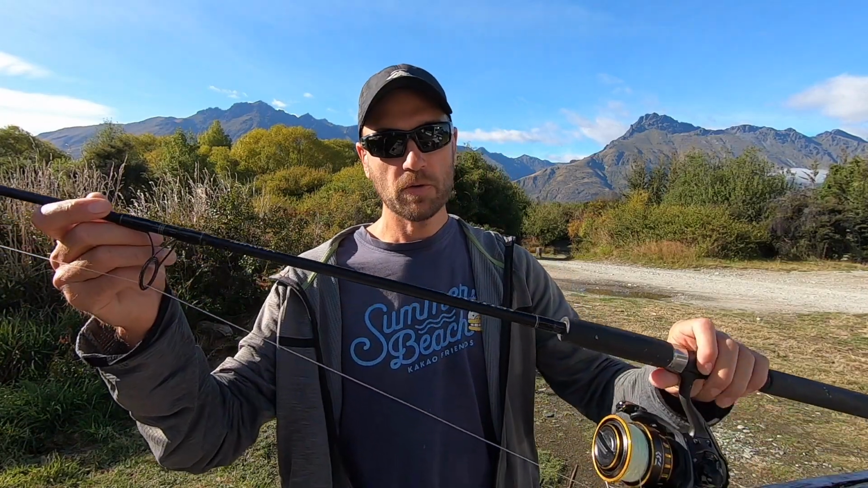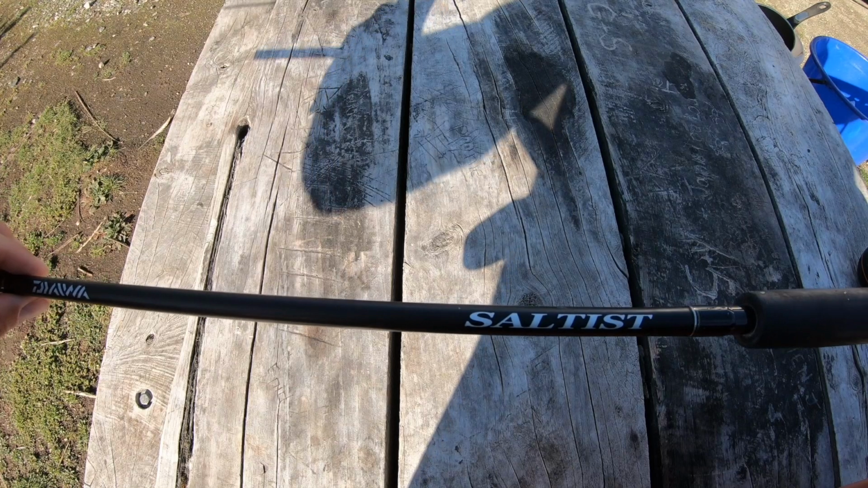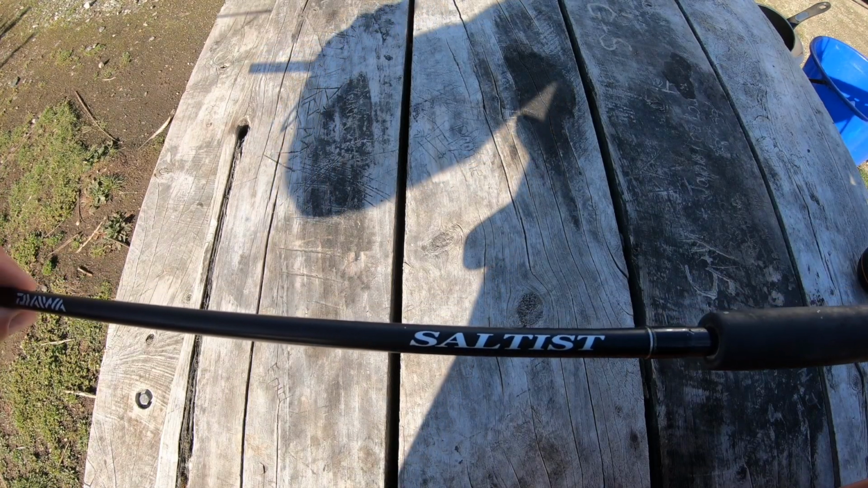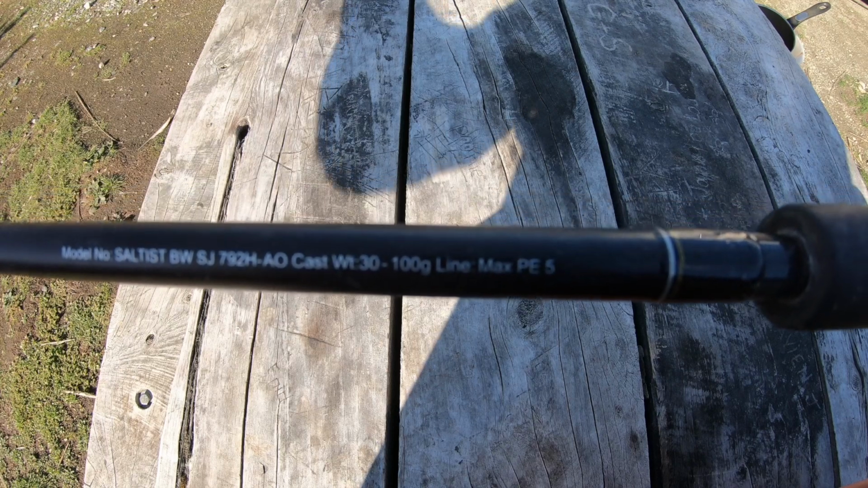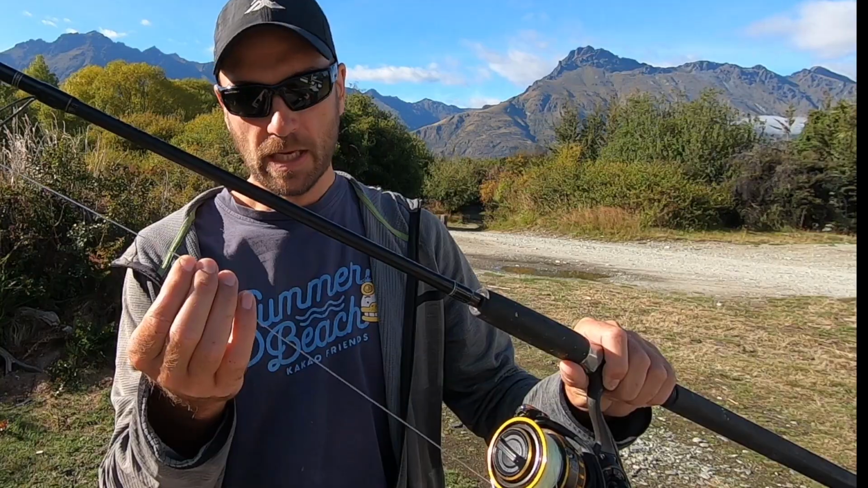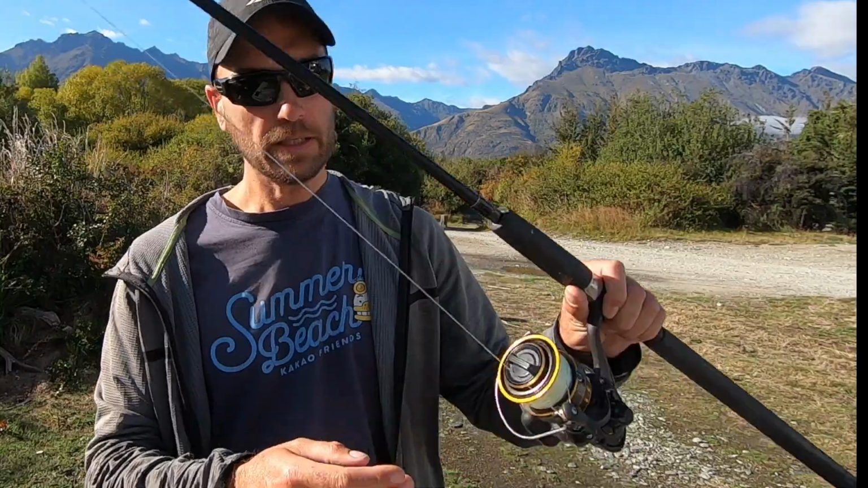So I'm using a Daiwa Saltus stick baiting rod for saltwater fishing that is capable of casting up to 100 gram lures, and I'm using 80-pound leader on a 50-pound braid. So if you do a lot of freshwater fishing, it's not a simple matter of walking around with your spin rod and just casting out this Deeper. You got to bring some heavy gear with you so you can actually cast this heavy weight.